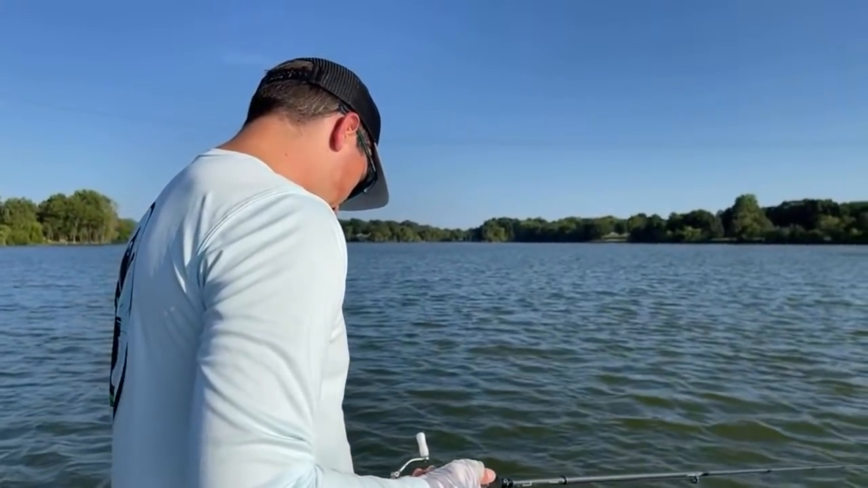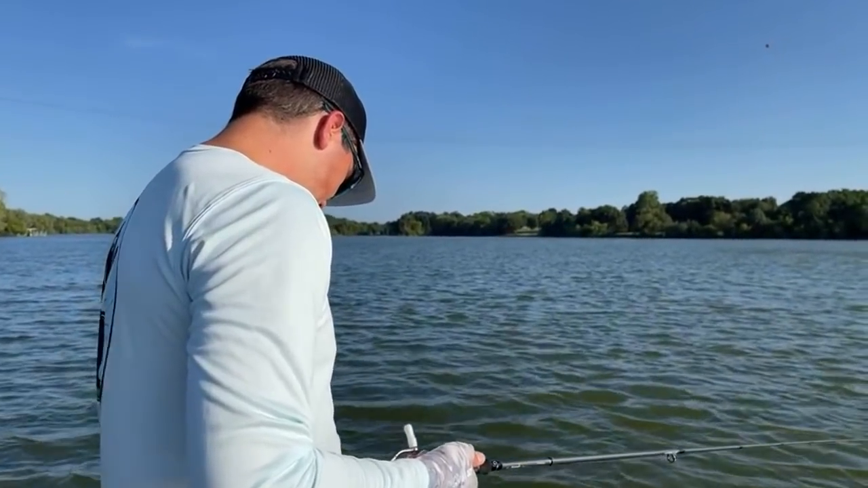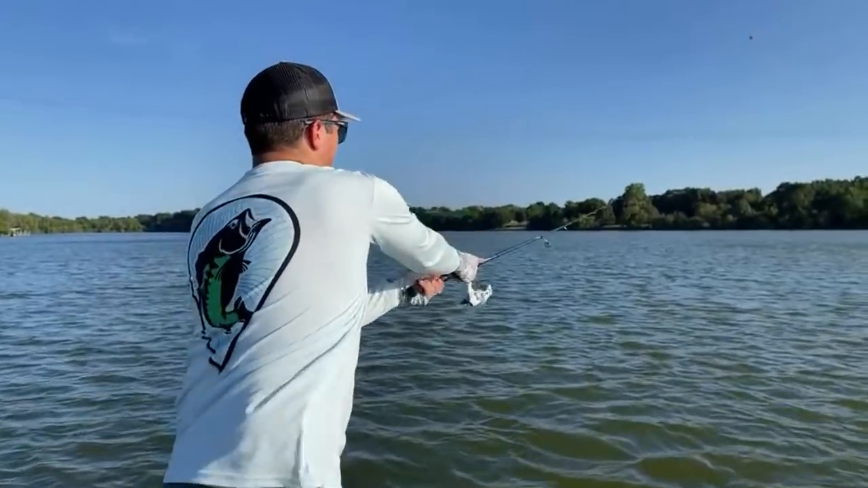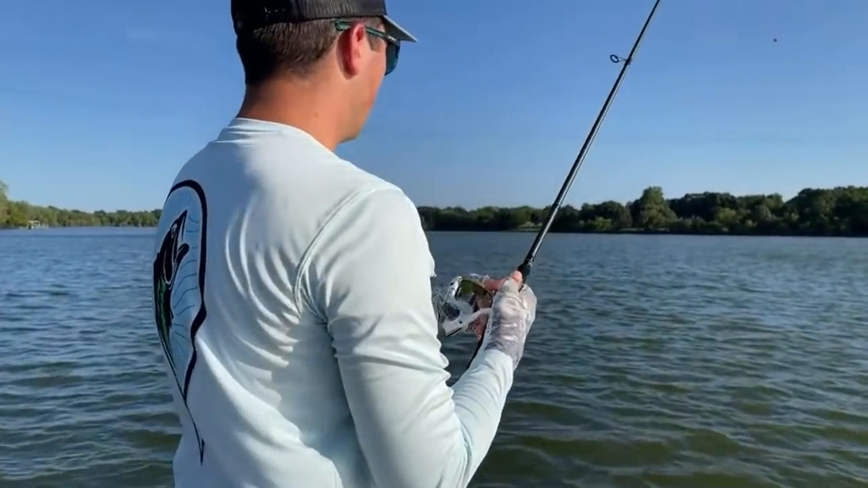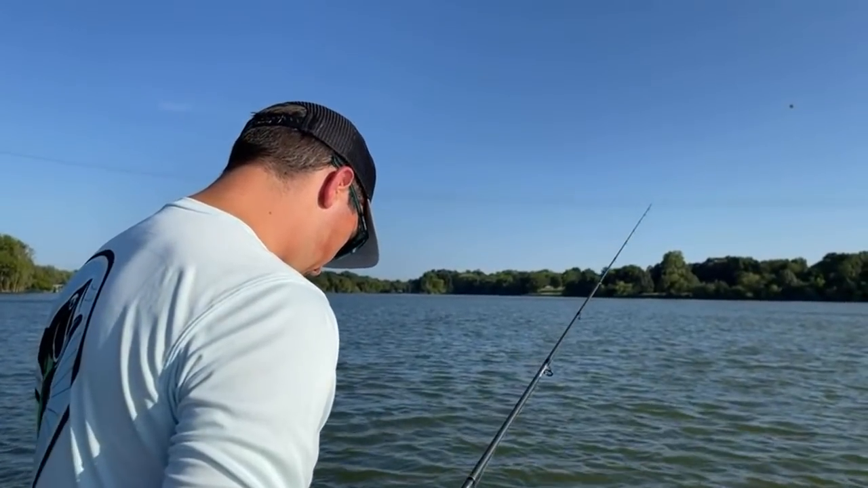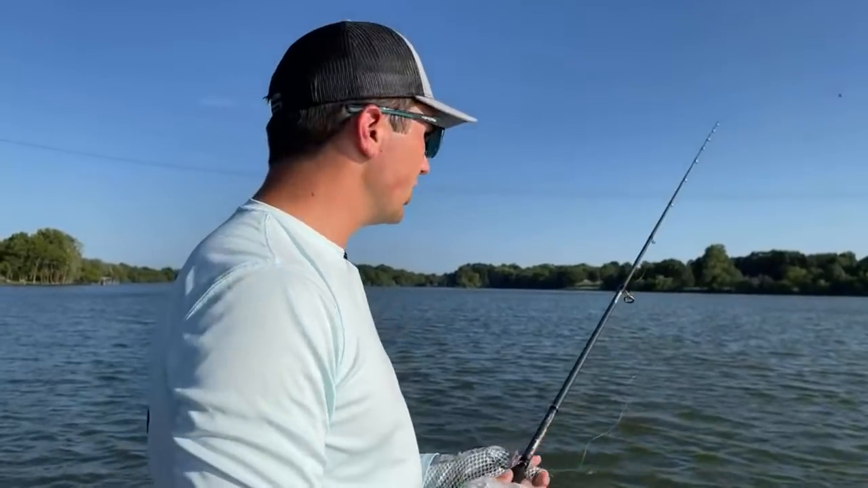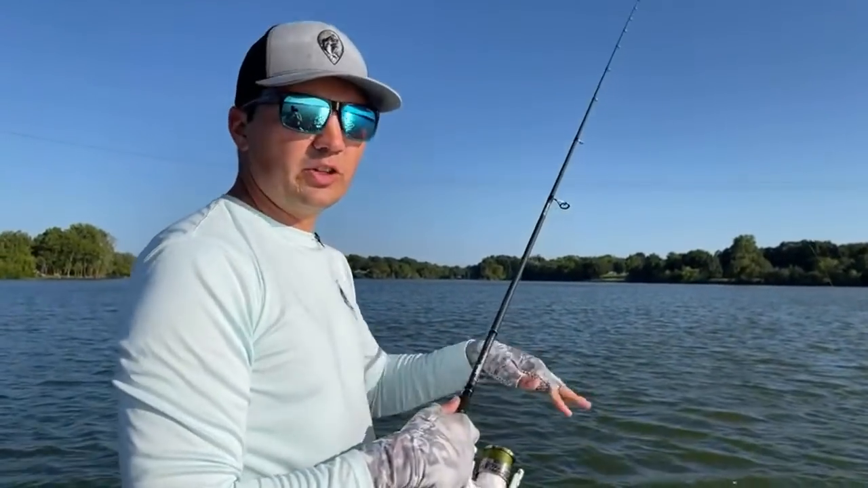A little bit closer on him. I hit that rocky spot on the very end of my last cast. Doesn't look like there's a lot of fish up there. It looked like there were more. Maybe they're just cruising up here. It could have just been a random group of fish that's roaming.